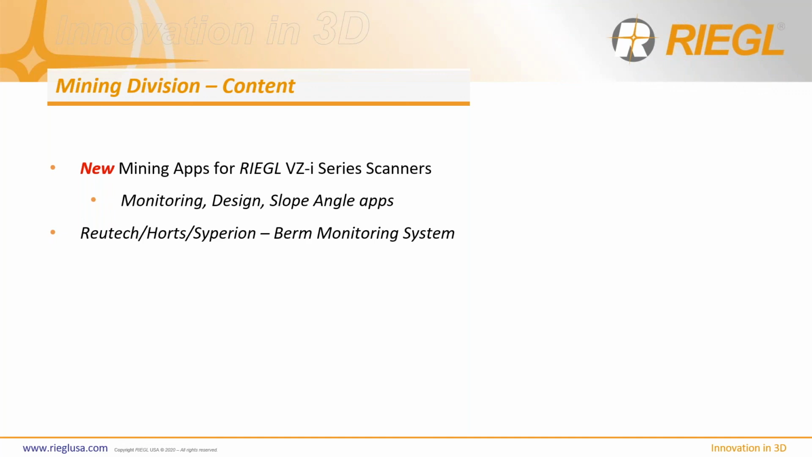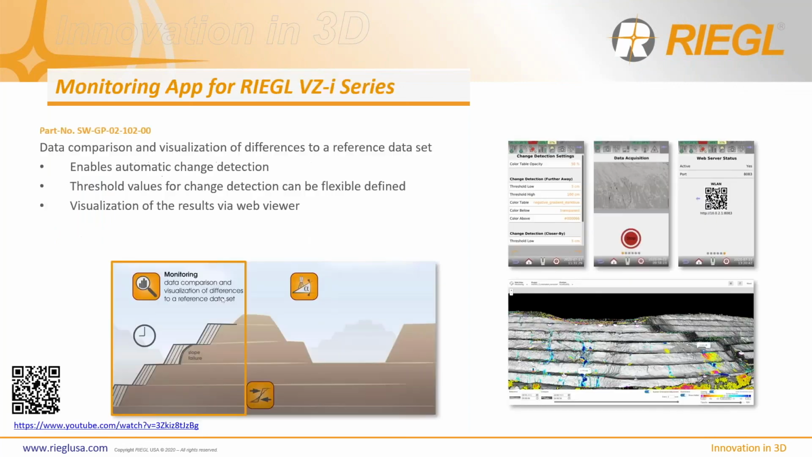And then also he recently teamed up with Rotec, Hortz, and Superior to build a berm monitoring system. I have an awesome video to show you on my last slide. But let's go ahead and look at some of these apps, right? So the first one is the monitoring app. This app is a very good way to stationary permanently mount a system somewhere, so that you can continue to scan an area and monitor the changes within that area.